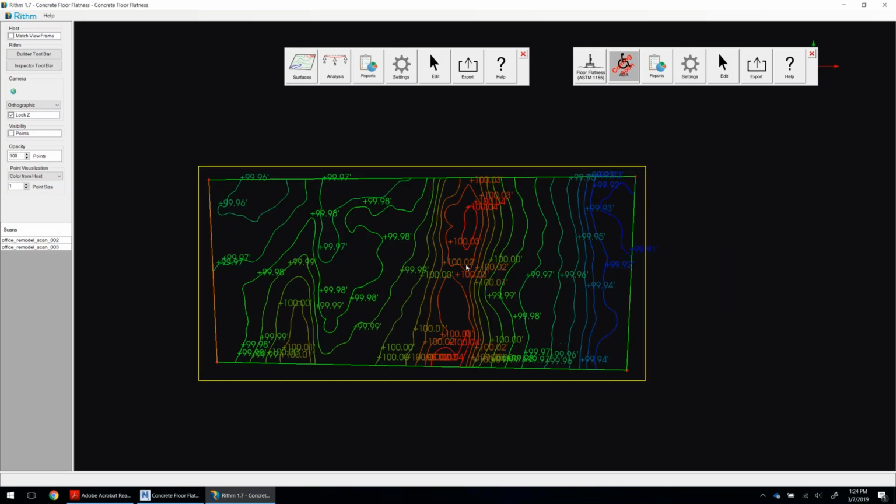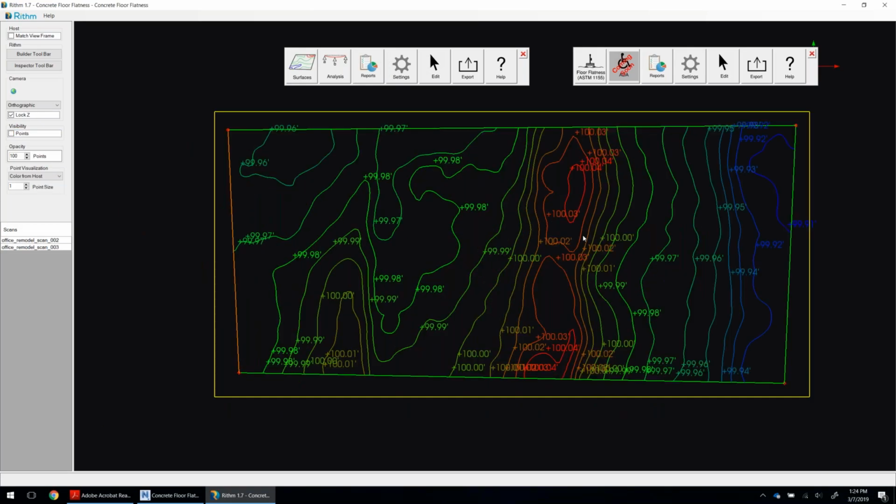So here we see the contour lines. It's the same information that we saw before, but instead of having just colorized areas, we have information that we can then share in kind of computable format, since all of this can export as DXF format.